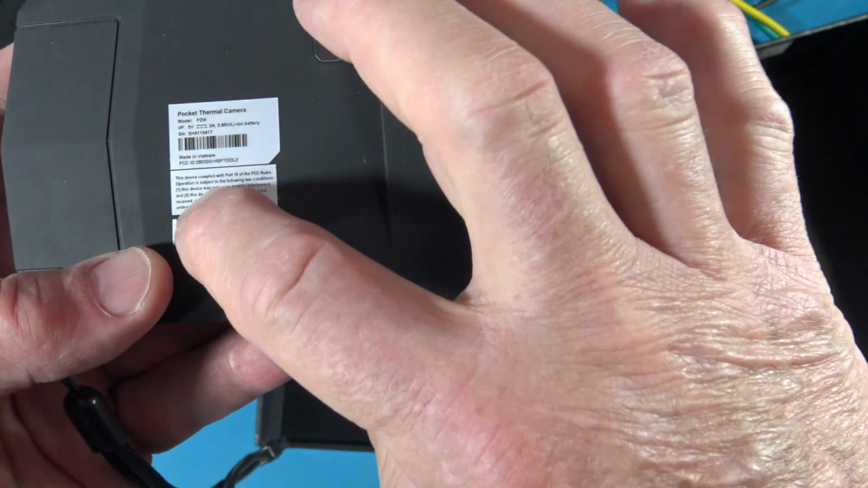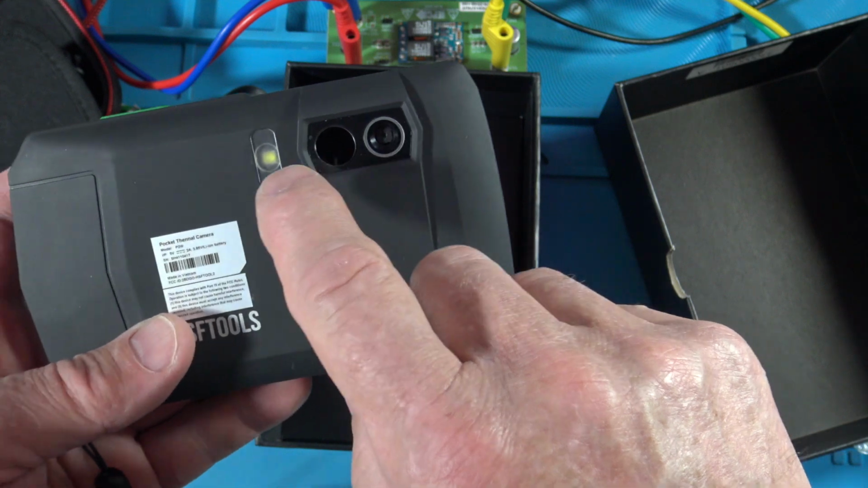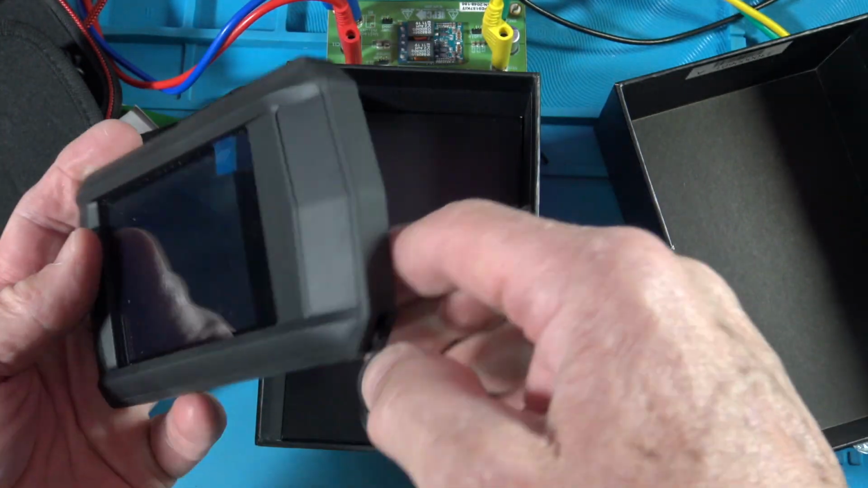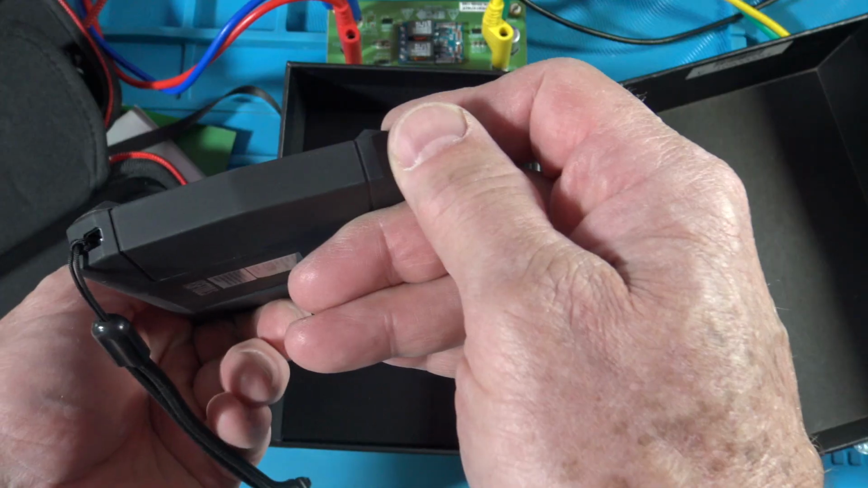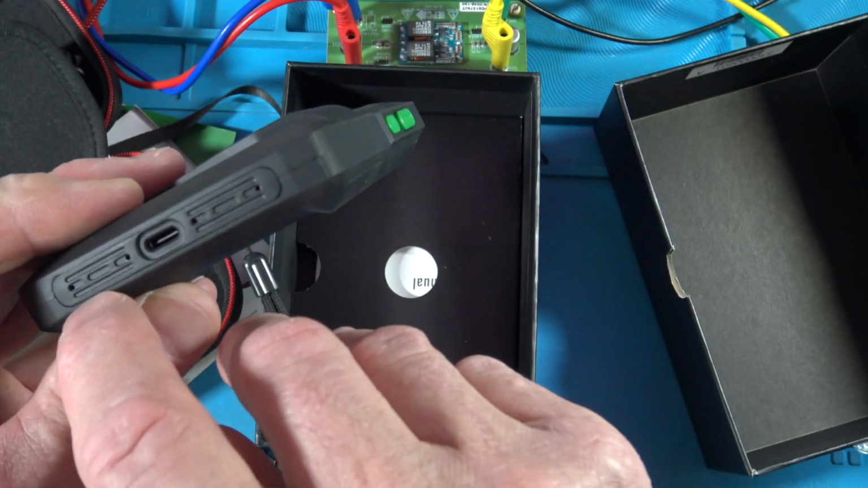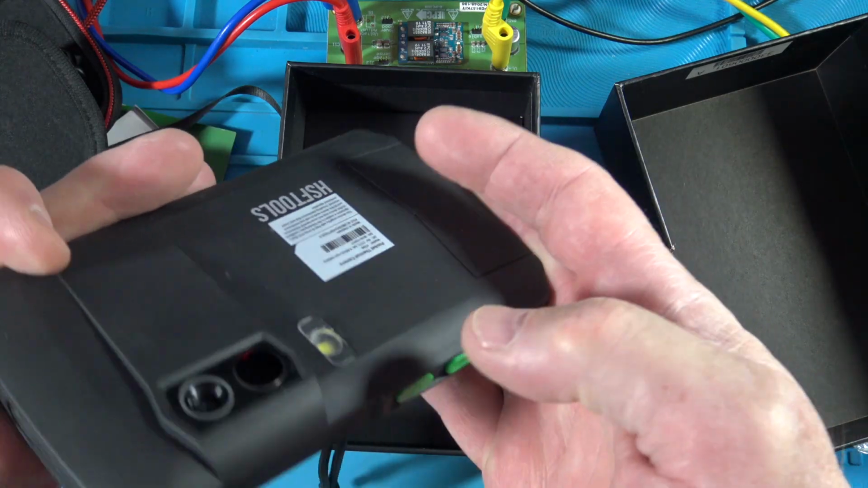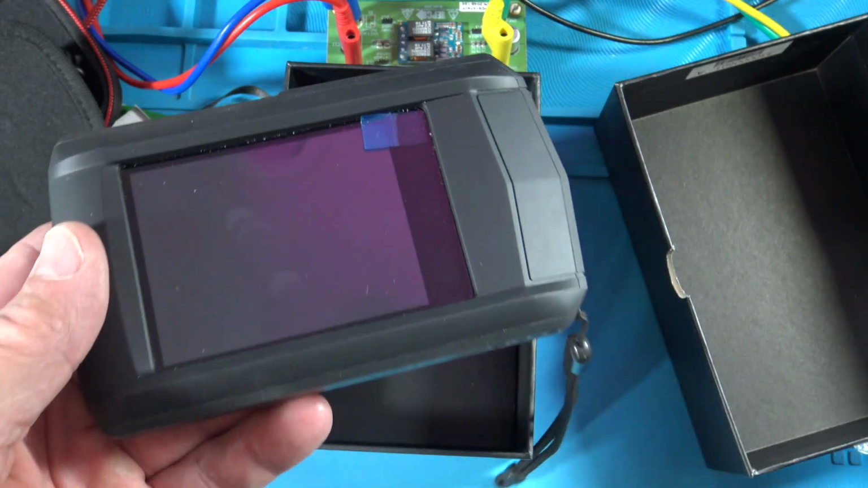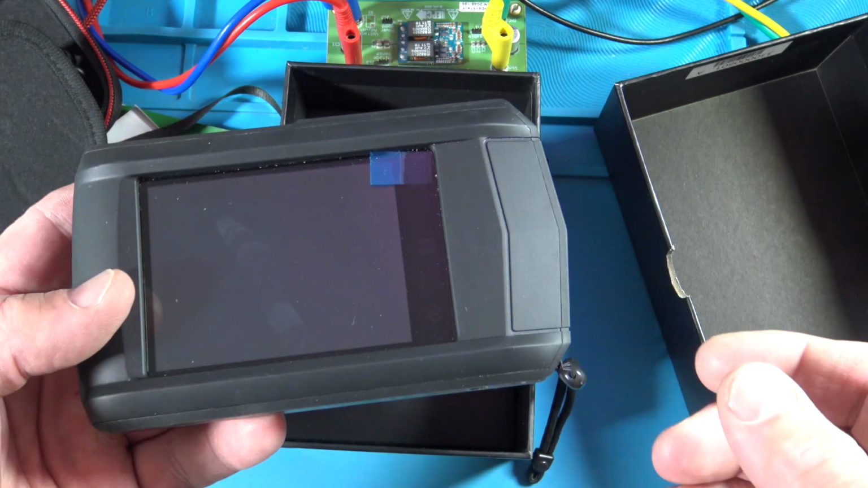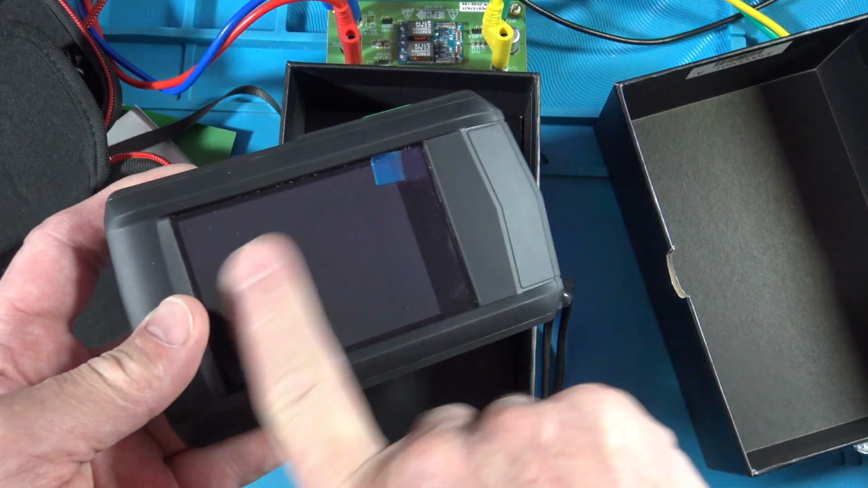So, HSTools: you've got your thermal camera, your visual camera, and a flashlight. We're going to check that out. It's kind of got a wedge shape on this end, and a little bit on this end. USB-C, and there's a couple of holes here. I'm not sure what those are for, maybe for taking temperature. I don't know why they'd have that. I'm going to leave this protector on here because I like it.